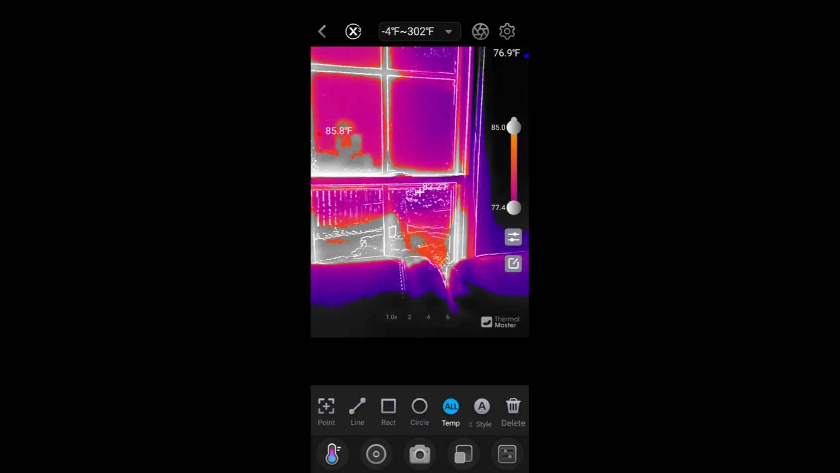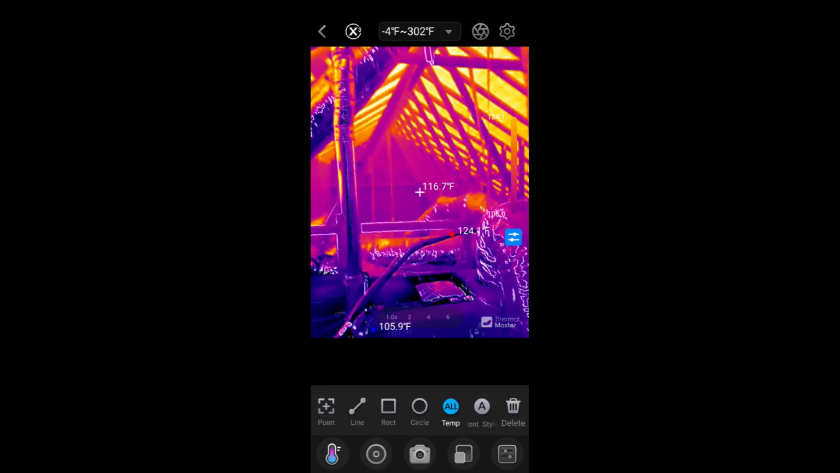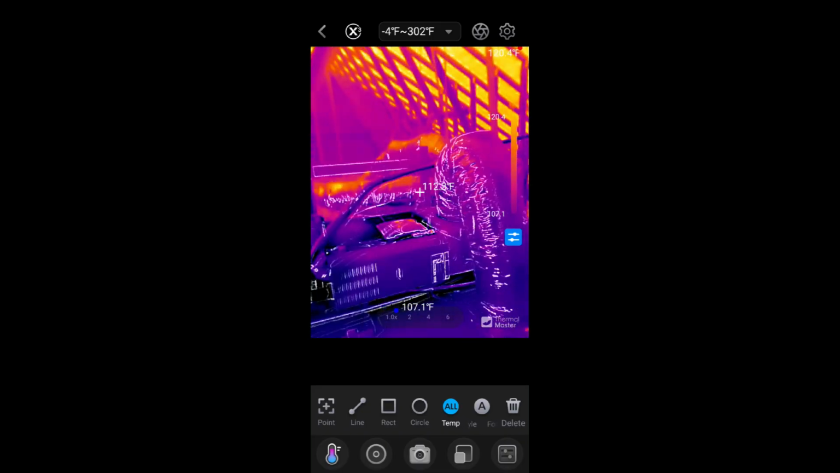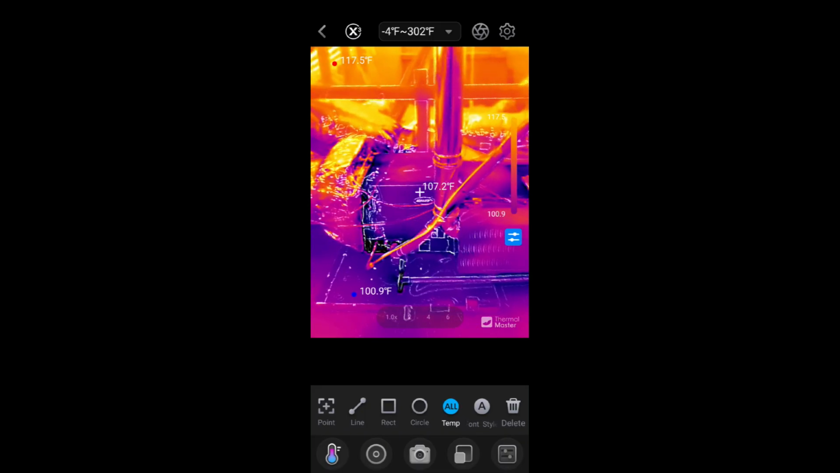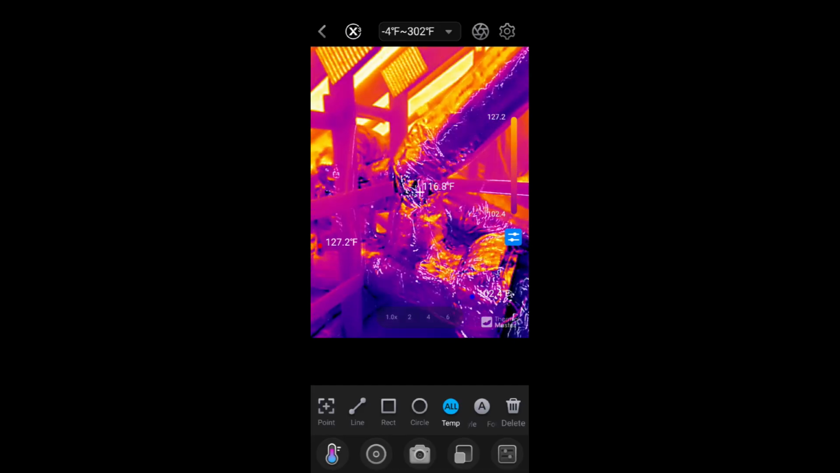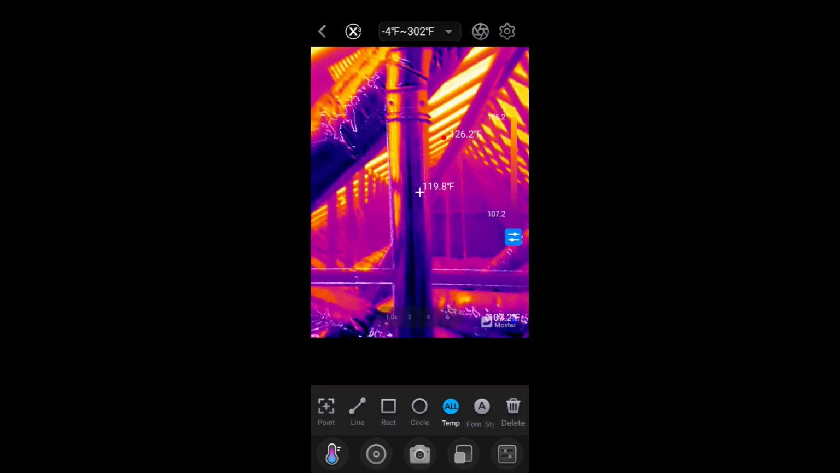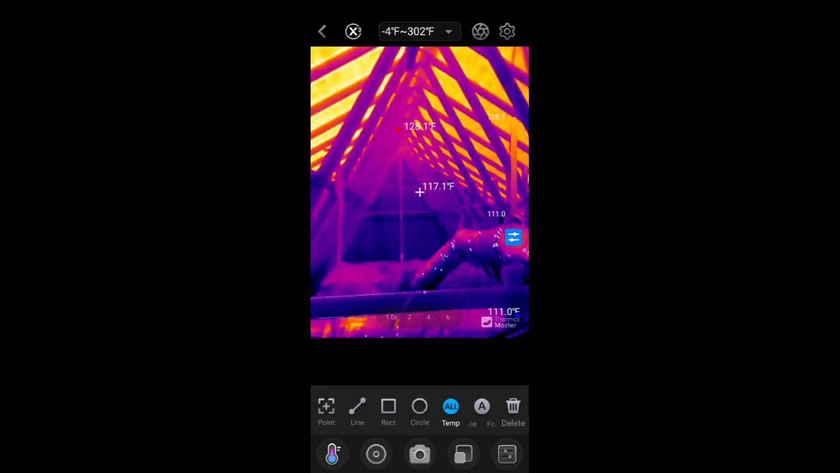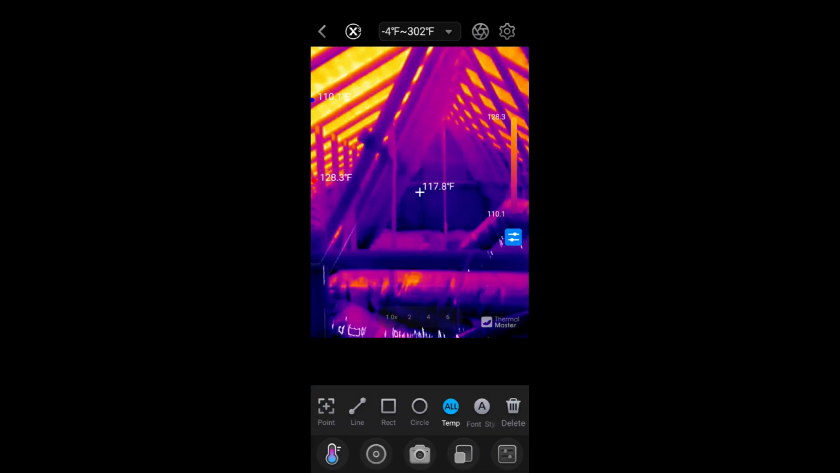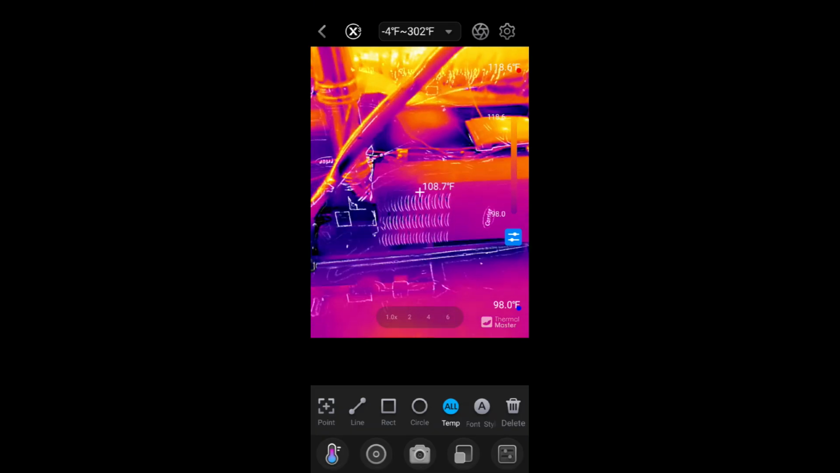Let me just give you some other use cases for this. Here I am in my attic. Like I said, it's about 100 degrees outside. So again, here's my AC unit, and I can see how that's running. And I can look at and see it. Am I losing, how much heat is on the outside of this unit? I can see the heat all across my attic. This is going to help you find where there's maybe hot spots, cold spots in the winter. Am I losing heat somewhere? I can come down to my AC unit and see that the AC unit's running at 108 degrees in here.